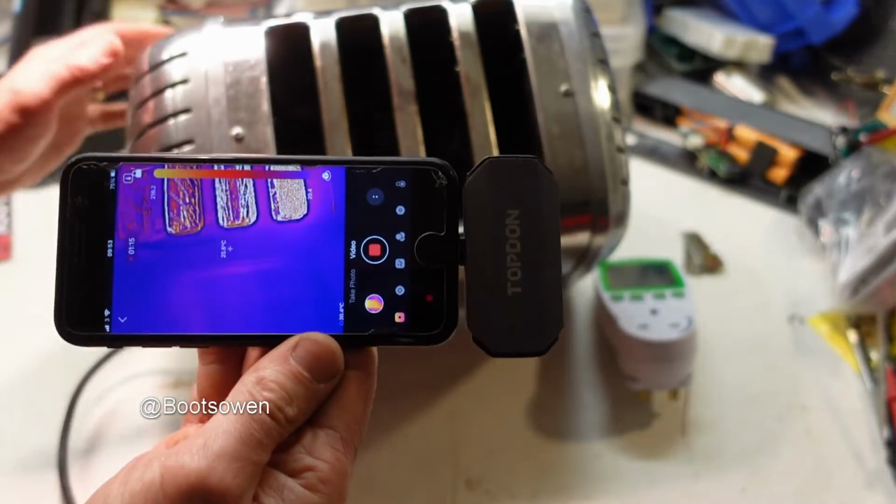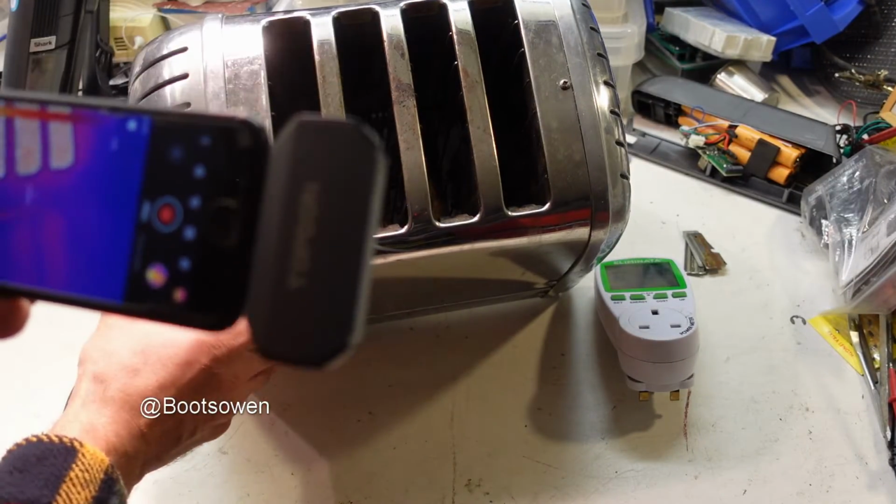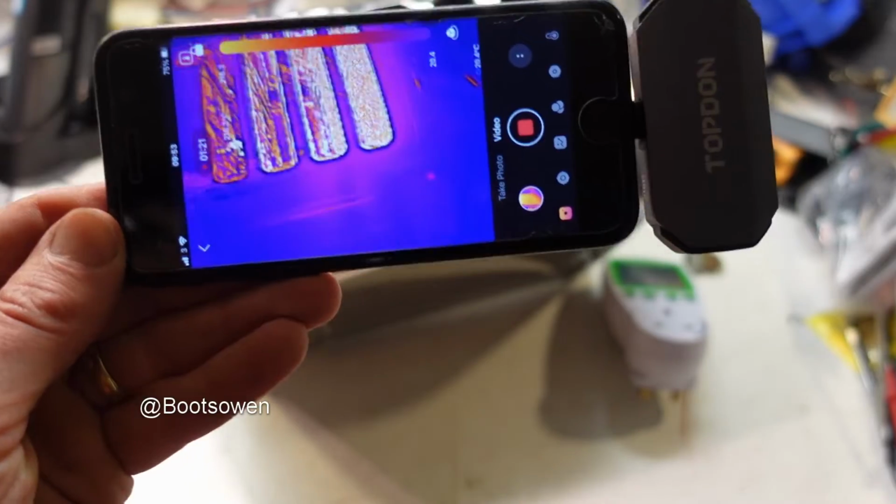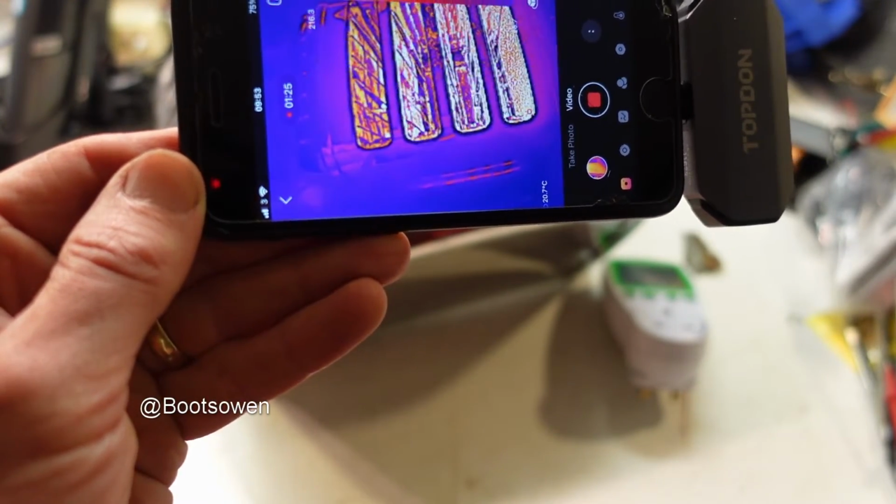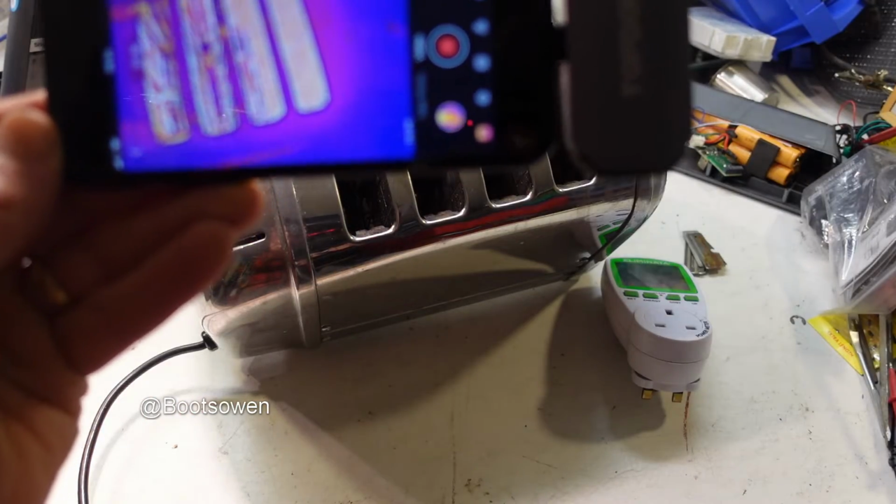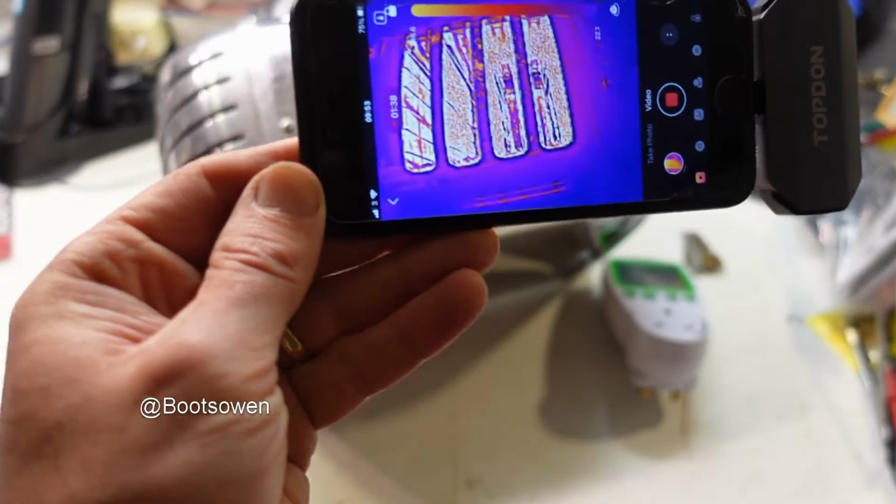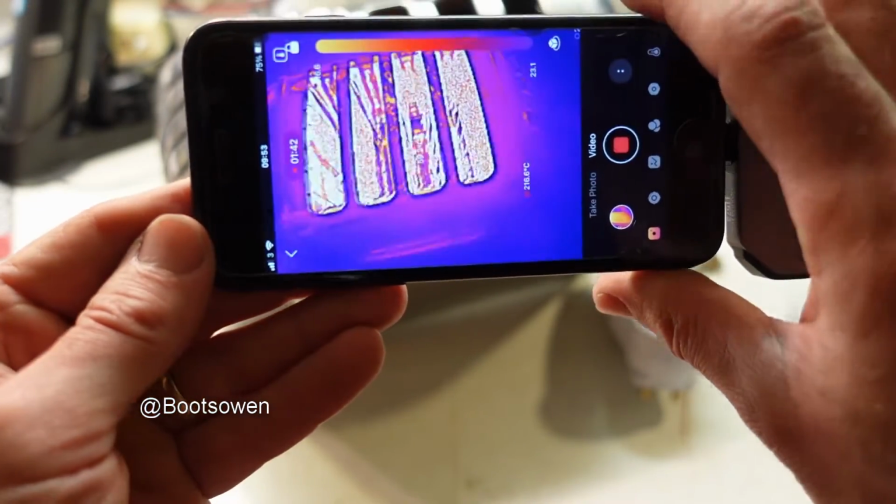So now if I switch over to 4 elements, we should see the other 2 elements coming up as well. They should all come up then. Looks like they are. Now it's kind of off the scale on the right hand side, which is what I want, and then the left hand side is coming up. So this toaster looks okay, which is pretty good.